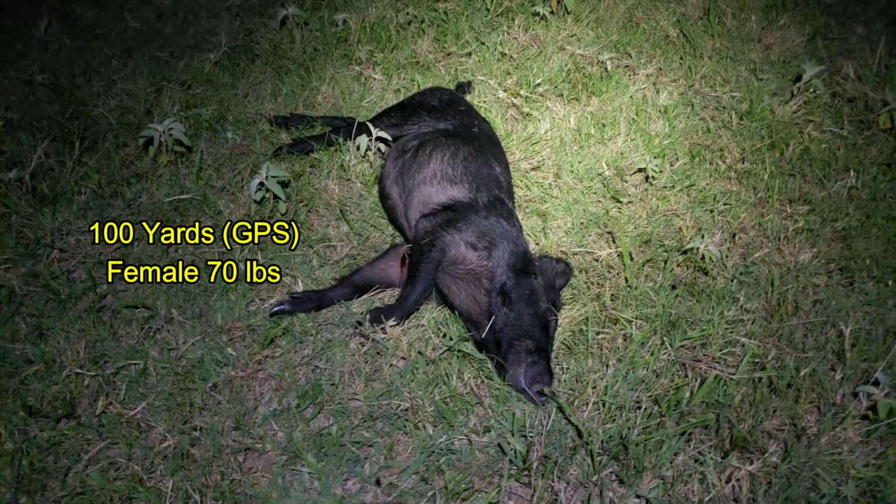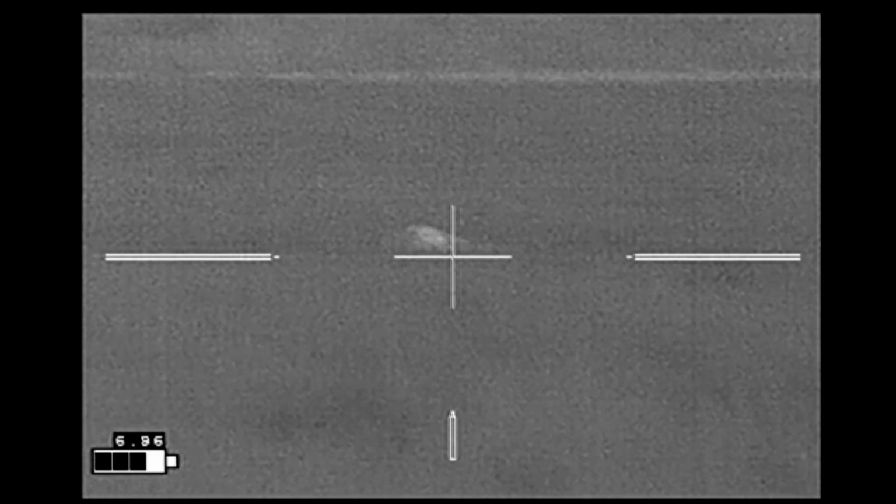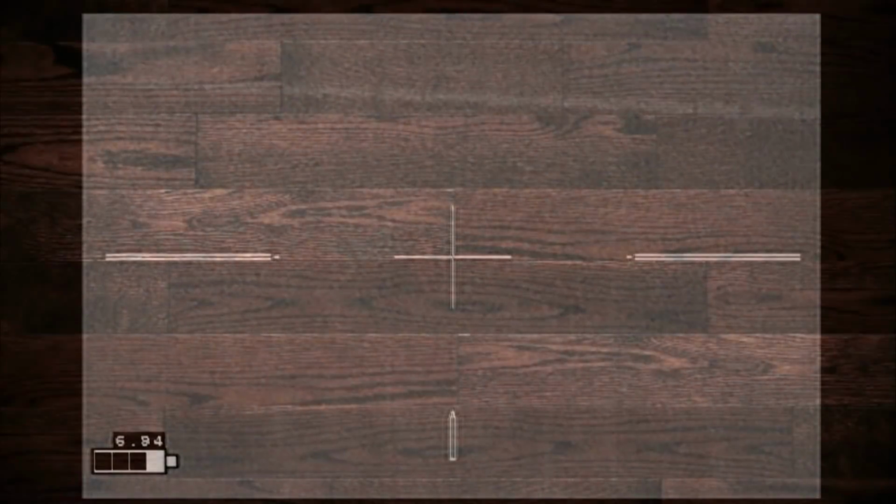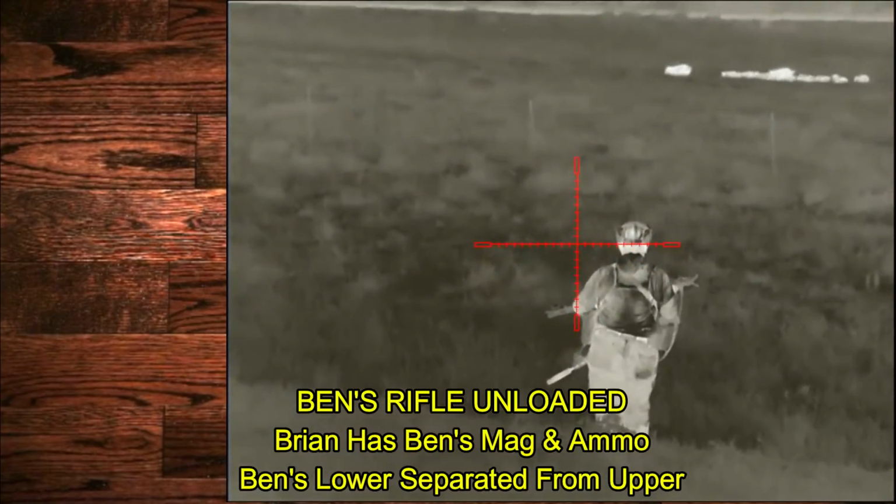However, while we were looking, Ben continued to spot other hogs. This is one he sent me over to shoot that was across a ravine, and this is the one that I shot by the fence previously. It's gone across the fence into the front pasture. And I walk back to Ben to continue looking for hogs, when he told me that there were hogs in the pasture that I'd just come from and sent me back after them.